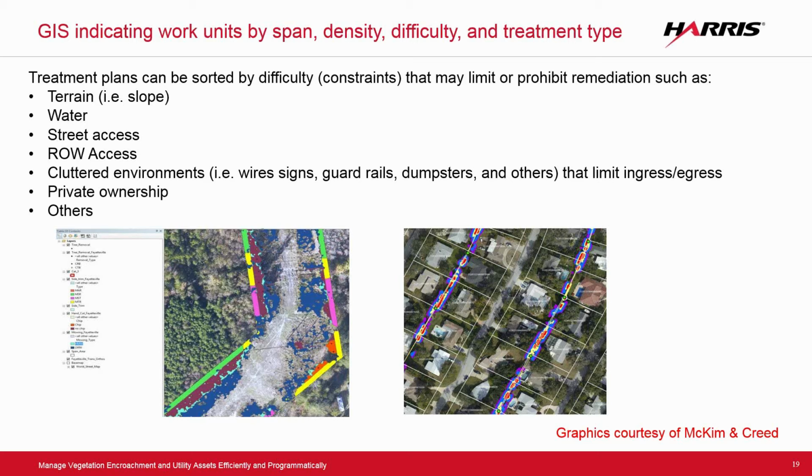So this breaks it into logical pieces in terms of what assets they're going to need to go out there and perform that work.